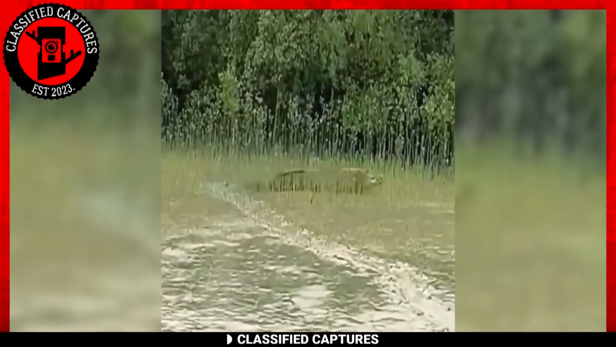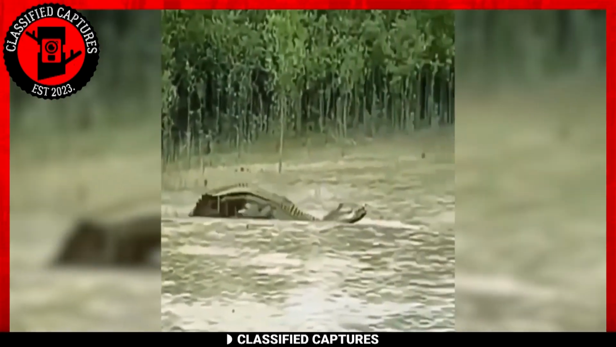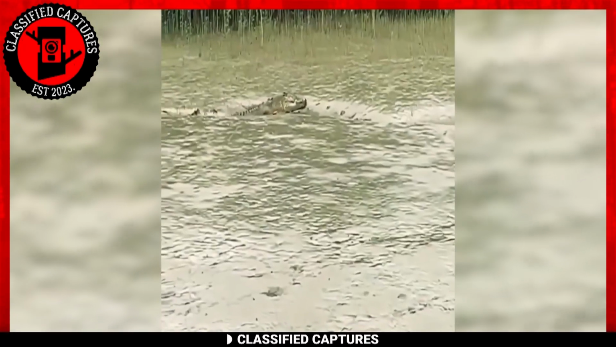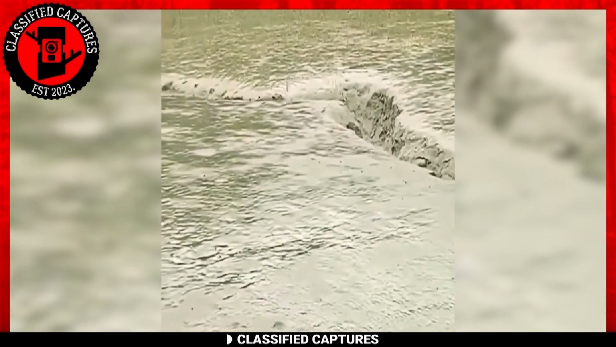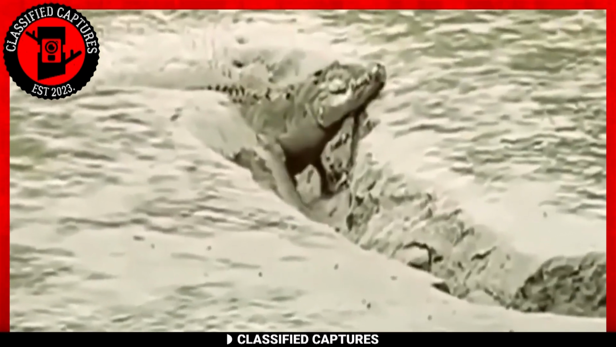Here we have a peculiar reptilian creature emerging from the depths of a river, although calling it a traditional reptile seems a tad too simplistic. Take a closer look at this alligator-like beast and you'll notice some distinct oddities. Its tail, for instance, is exceptionally thick and its front end appears significantly shorter than the rear.